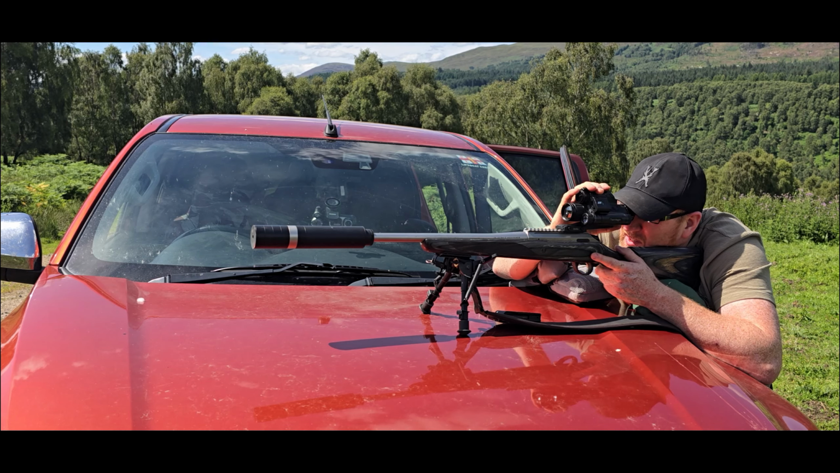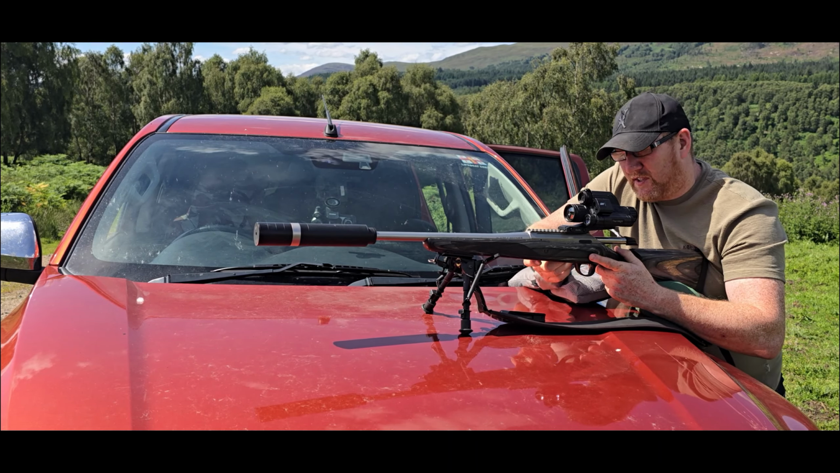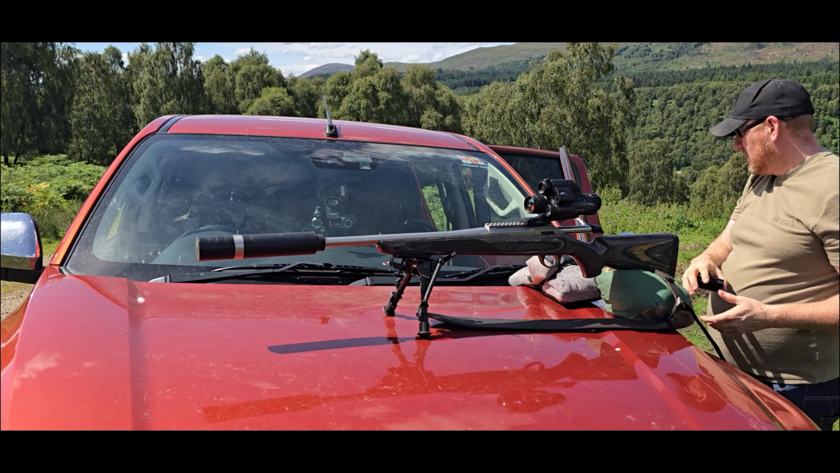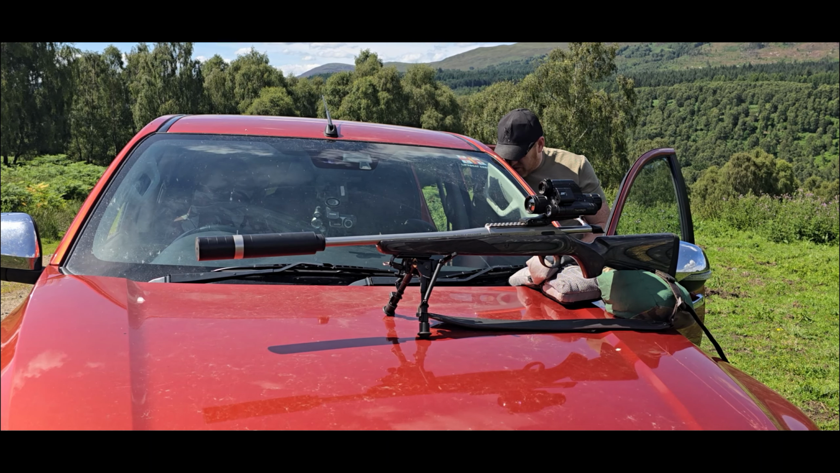Right, okay. No point playing with that. I'll have to re-zero anyway. Let's mess about with some of this ammunition that I have. See what our grouping is. I'll not use all of it, I'll just use 3 at a time.